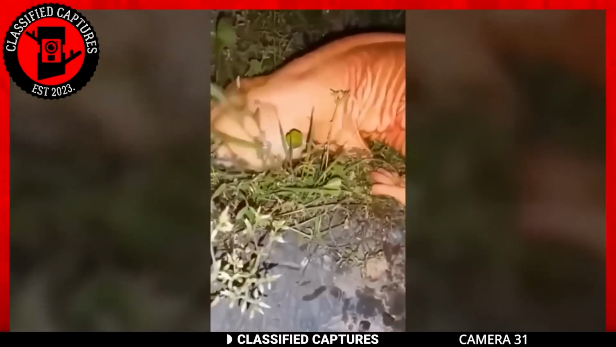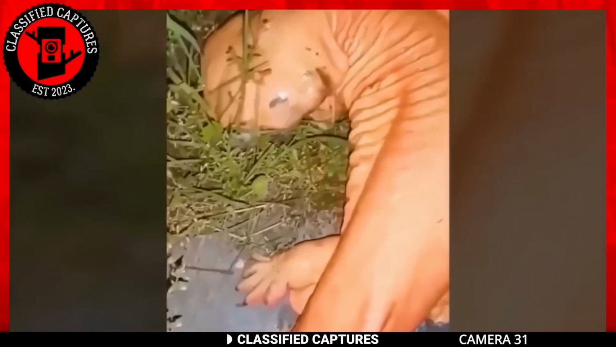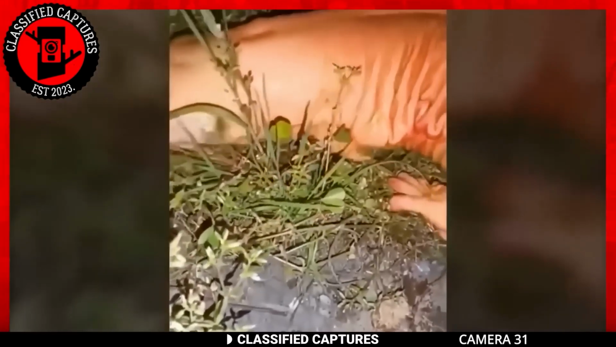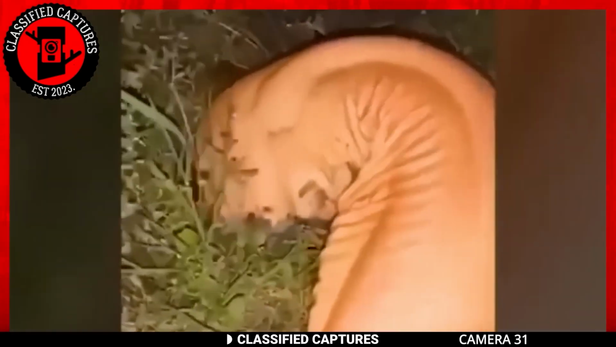There were some who were more grounded in reality and believed it might be a salamander. I can see where they're coming from, but is it though? We doubt that. We're tempted to lean toward the extraterrestrial and otherworldly explanation, but that could just be because we are paranormal enthusiasts. What do you reckon is happening here?